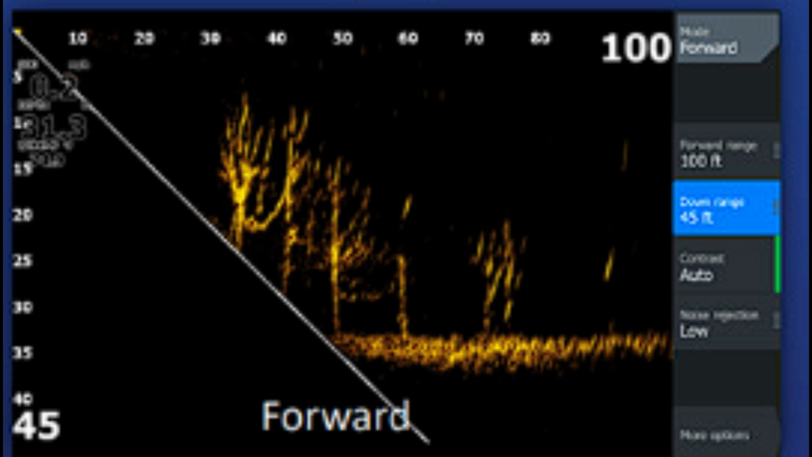I noticed in this picture that they have the depth about 10 foot deeper than what the bottom is, so they're able to see the bottom a lot quicker. That's one thing I didn't do. I had mine at 5 foot and I couldn't see the bottom until about 35, 40, 45 feet out.